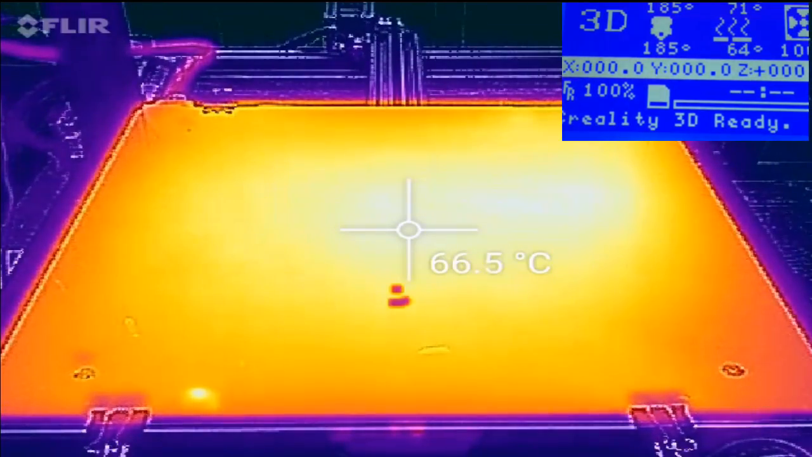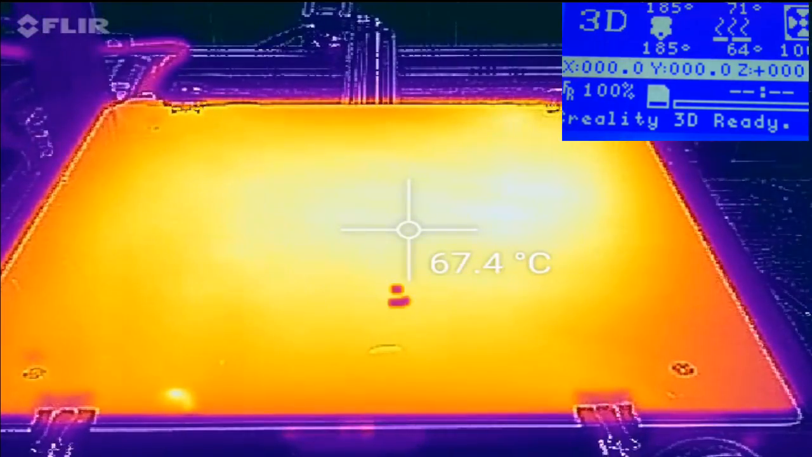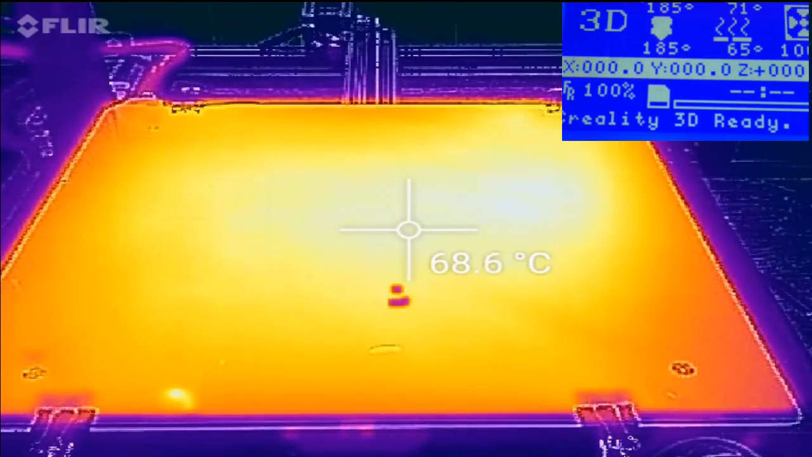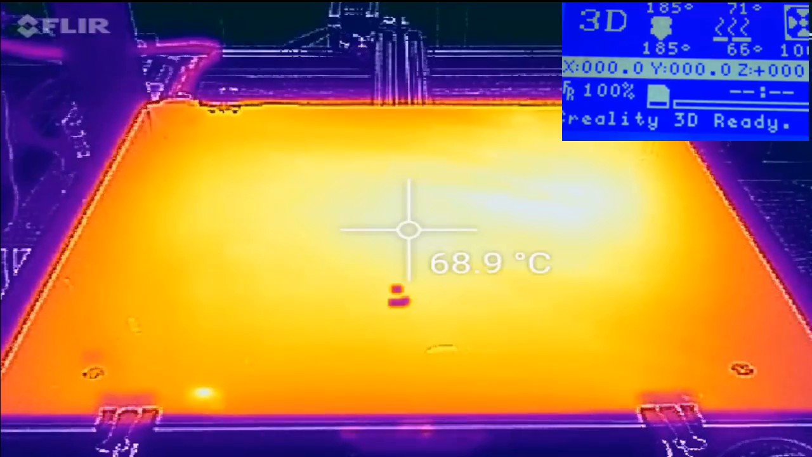So again, you can see we're coming pretty close. We're still about 6 or 7 degrees off on the controller. But we're getting very close to the center. Now, I'm kind of interested to see if the center overshoots the 71 degrees.